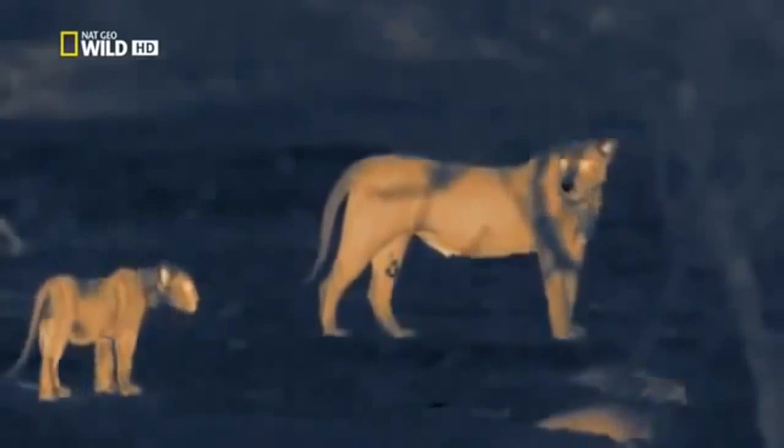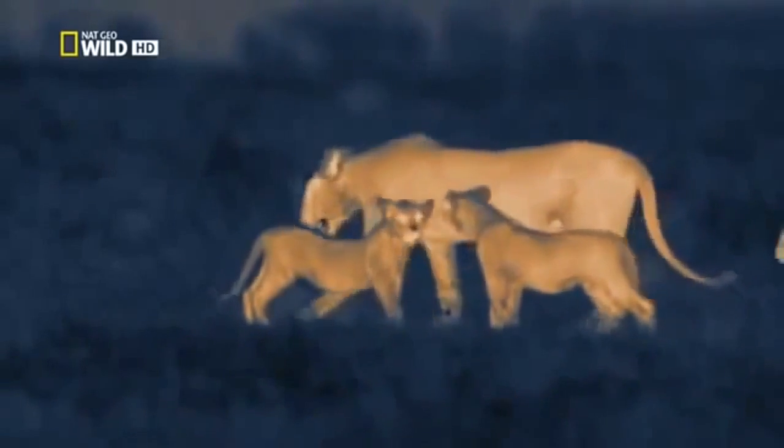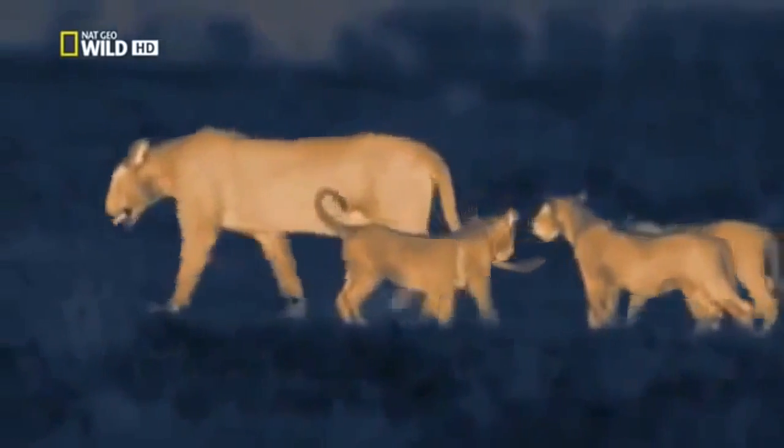Unlike by day, prey isn't coming to them at a waterhole. If they want to catch more than a mouse, the lions must walk to find dinner, many hours if need be. The lionesses give a signal and the cubs stay put. These cubs are too young and vulnerable to follow.